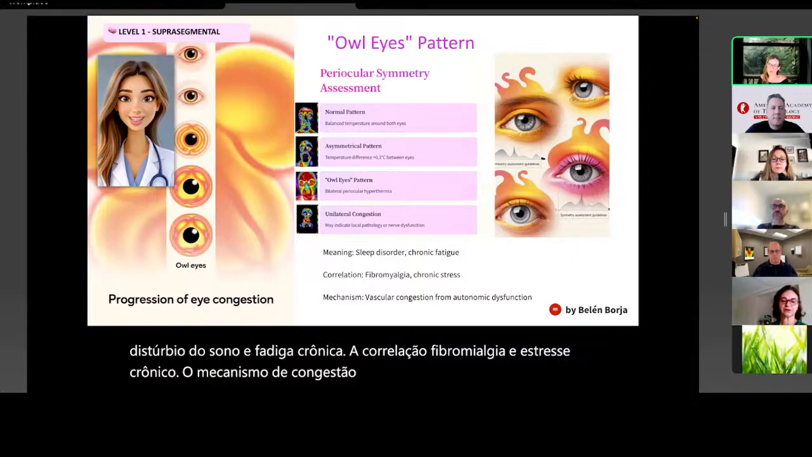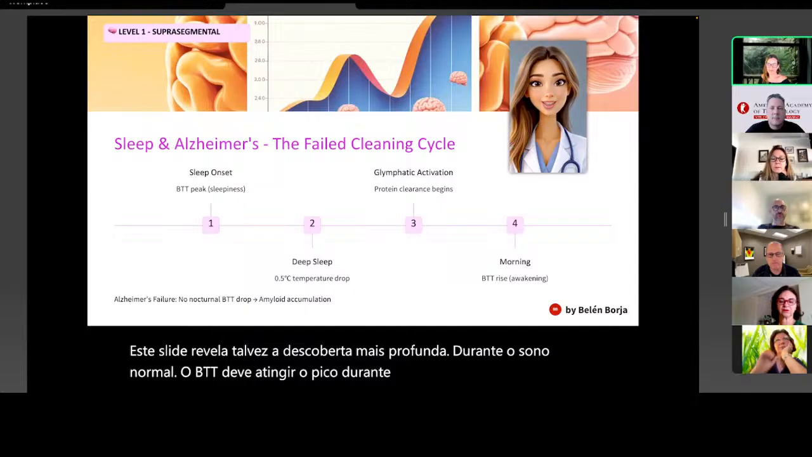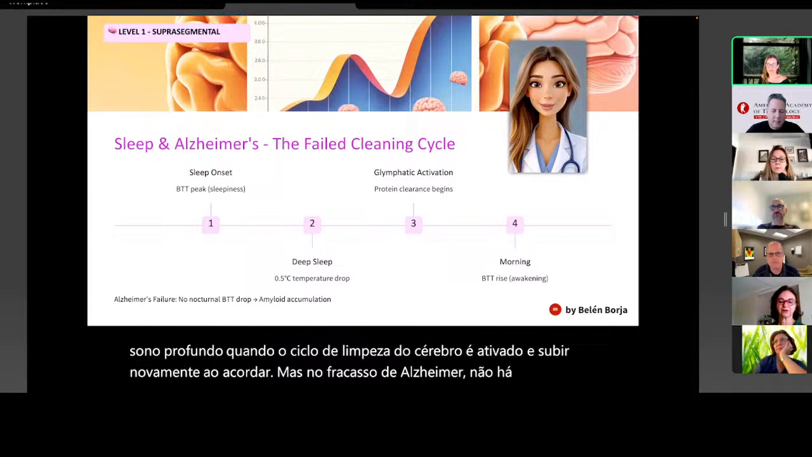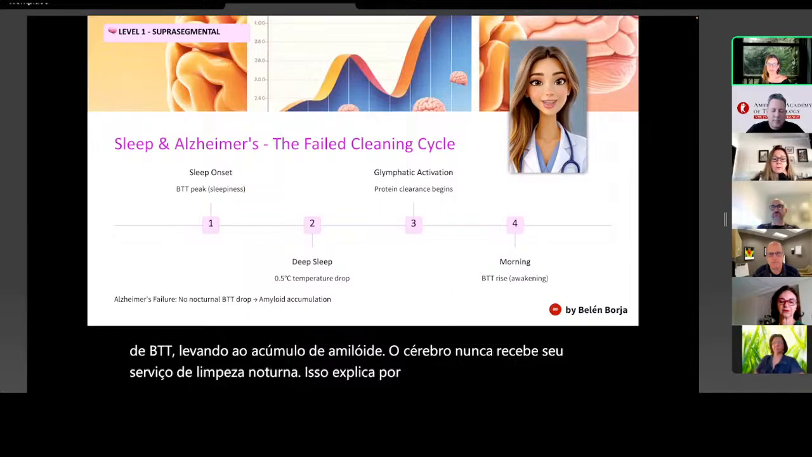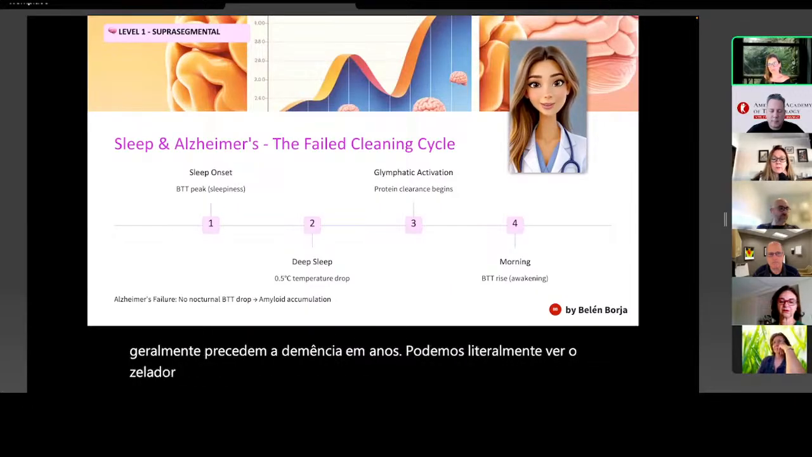This slide reveals perhaps the most profound discovery. During normal sleep, BTT should peak at sleep onset, drop 0.5 degrees Celsius during deep sleep when the brain's cleaning cycle activates, then rise again at awakening. But in Alzheimer's failure, there's no nocturnal BTT drop, leading to amyloid accumulation. The brain never gets its nightly cleaning service. This explains why sleep disorders often precede dementia by years. We can literally see the brain's janitor going on strike through thermal imaging.